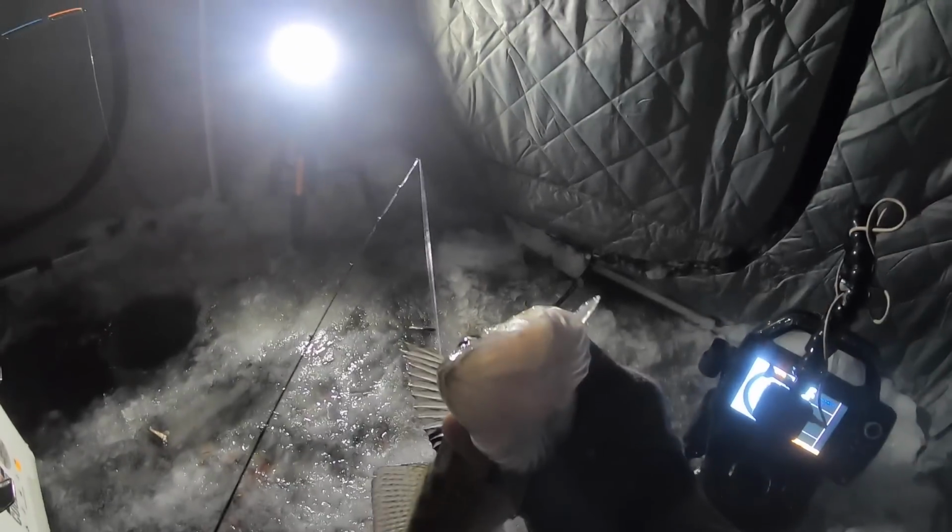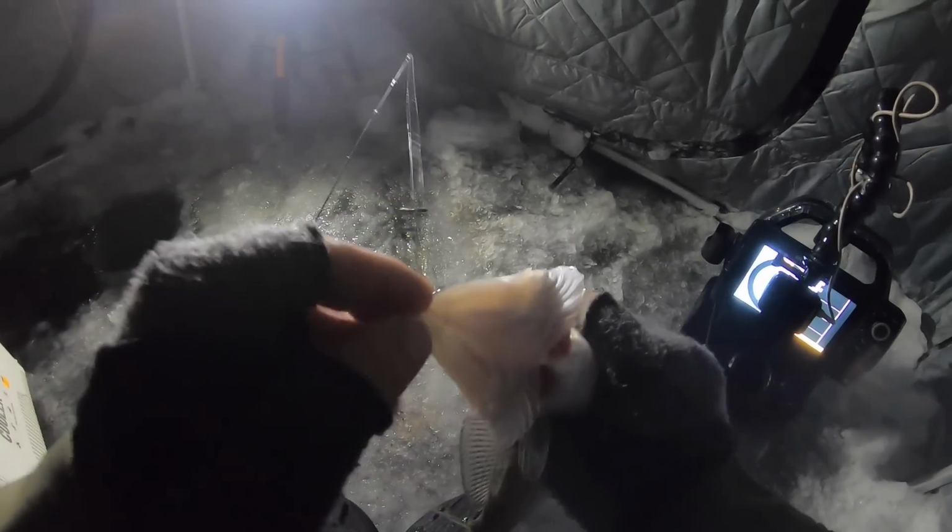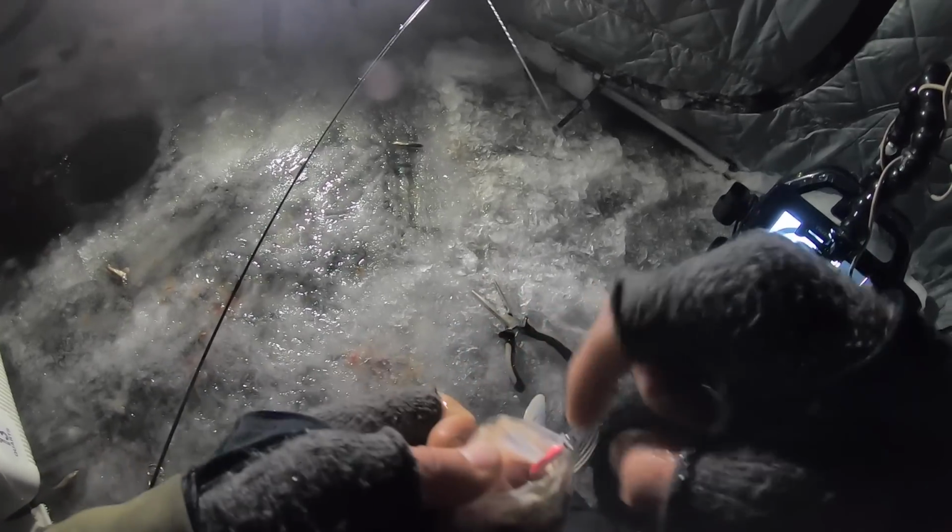For whatever reason, I had a couple fish come in that just didn't commit. And I put the Rattle Master spoon back on, glowed the back up, and it was immediately following that, fish just absolutely choking the bait.